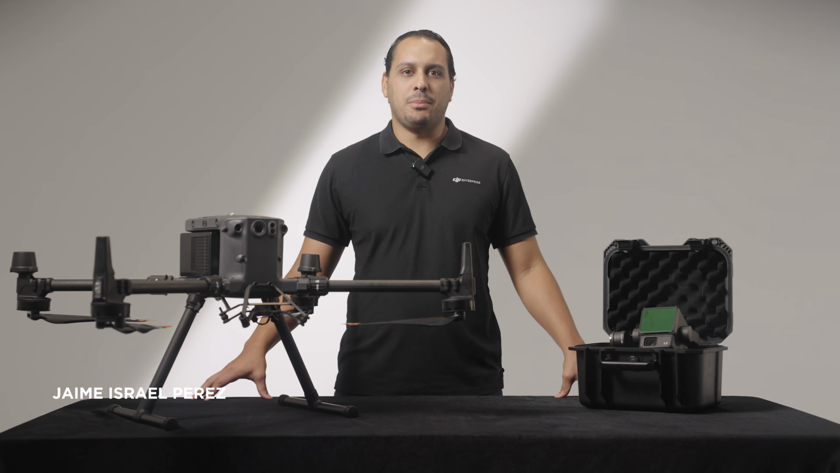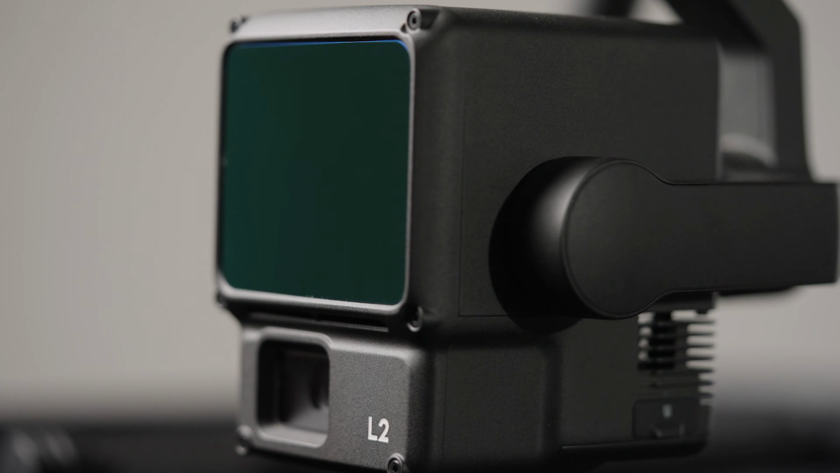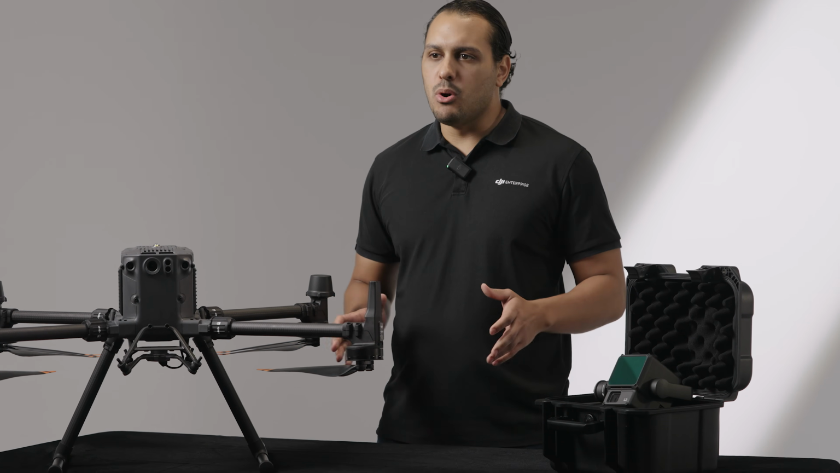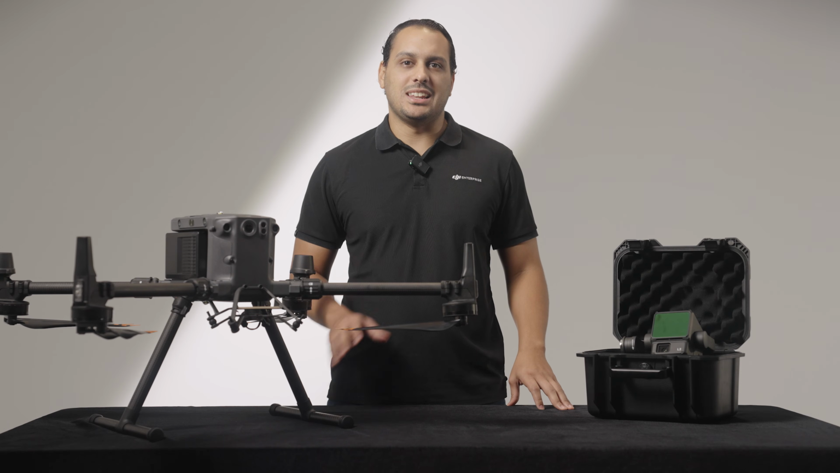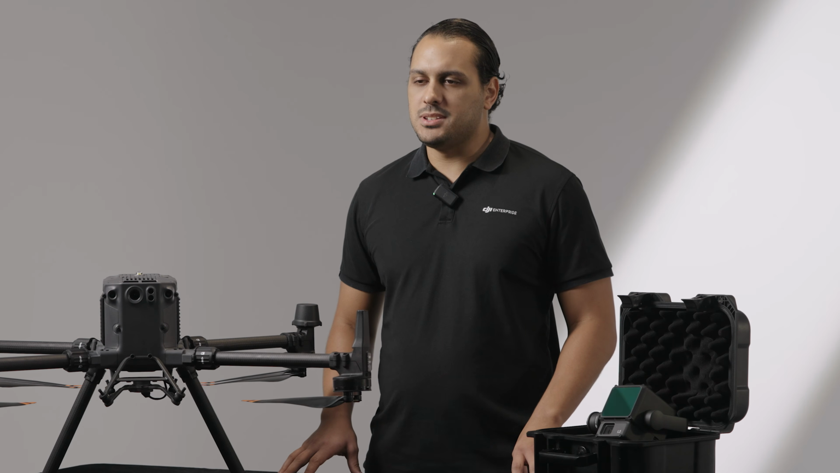Hi everyone, I'm Jaime from the DJI Enterprise team, and I'm excited to introduce our new LiDAR payload, the Zenmuse L2. LiDAR, short for Light Detection and Ranging, is a remote sensing technology that uses laser light to generate 3D models of objects or landscapes.